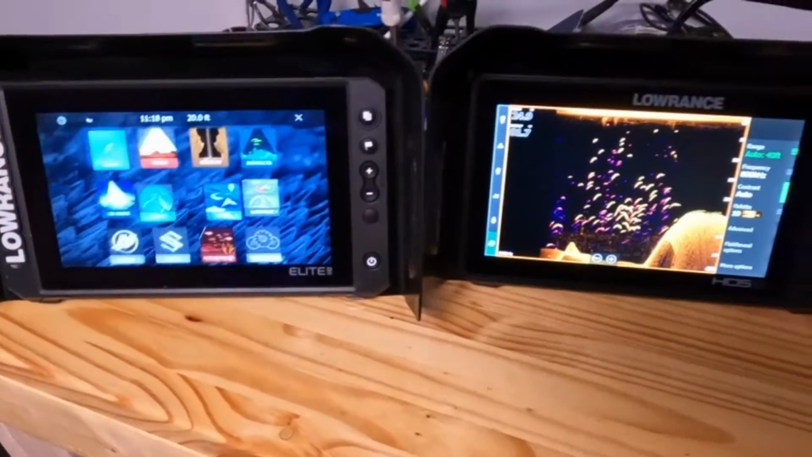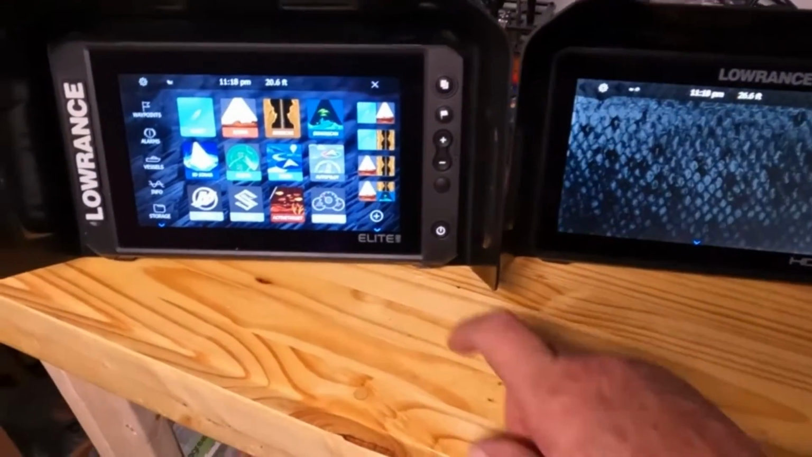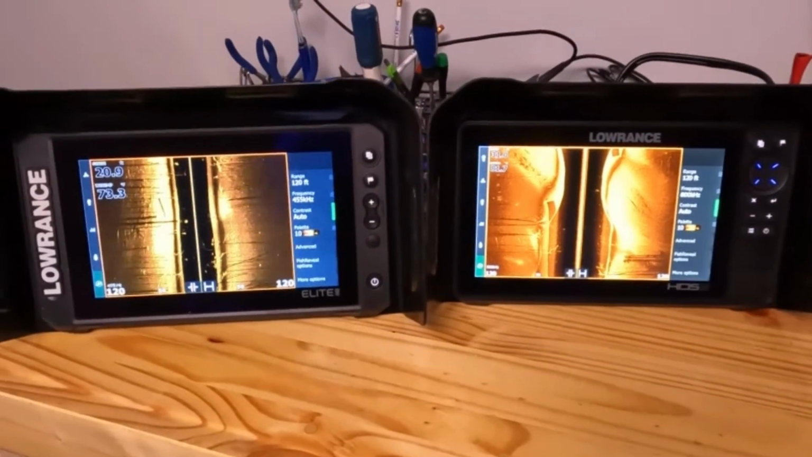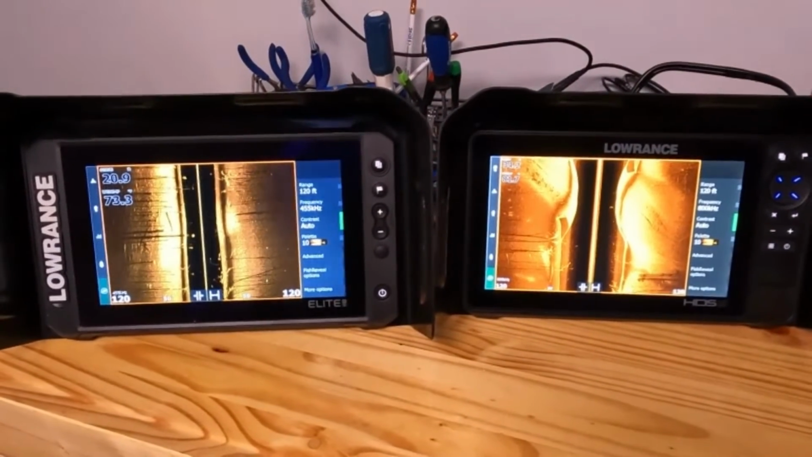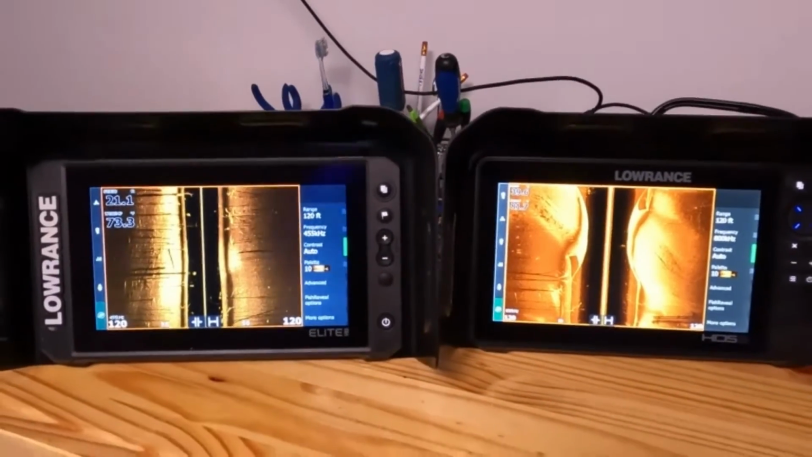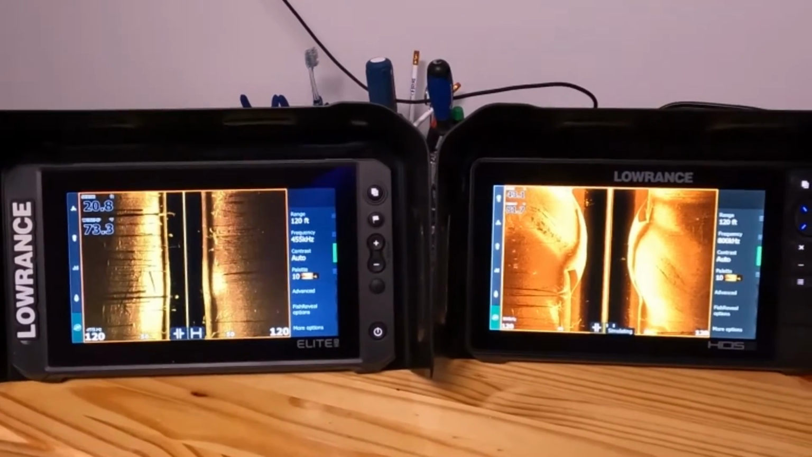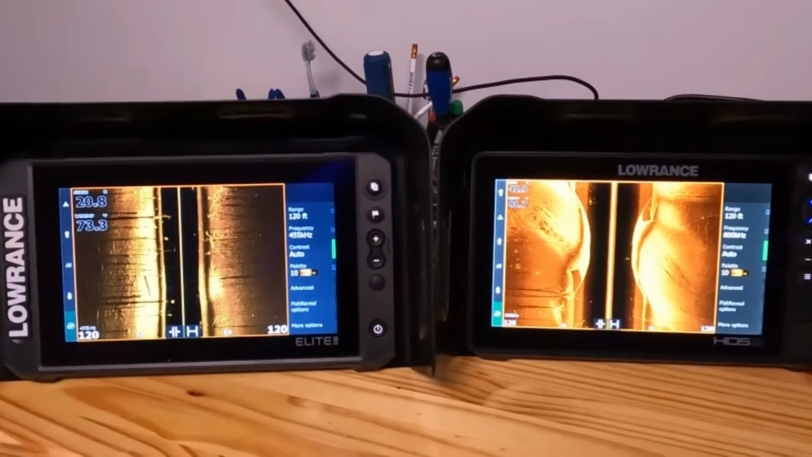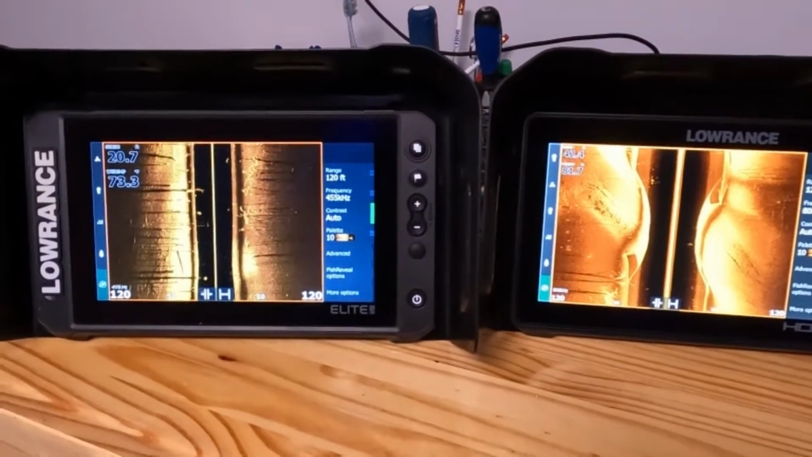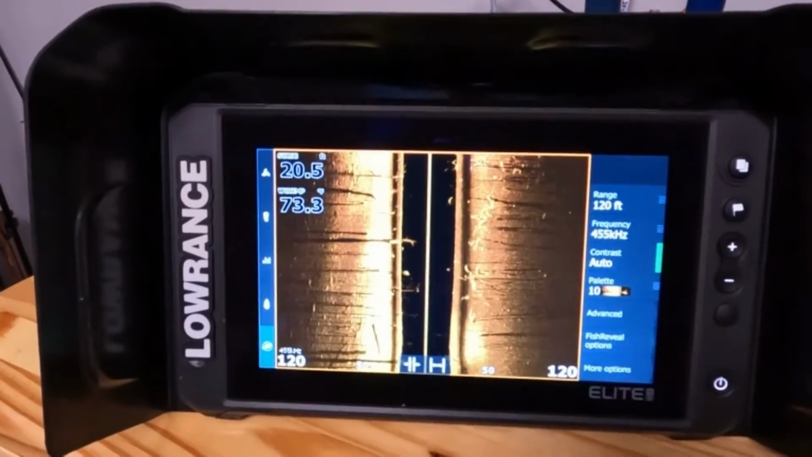So we're going to go back and go to side scan. You can see they're both on palette 10. One has a little brighter, sharper picture, but the FS unit on the left is still pretty good quality actually on side scan. So here's the FS unit.